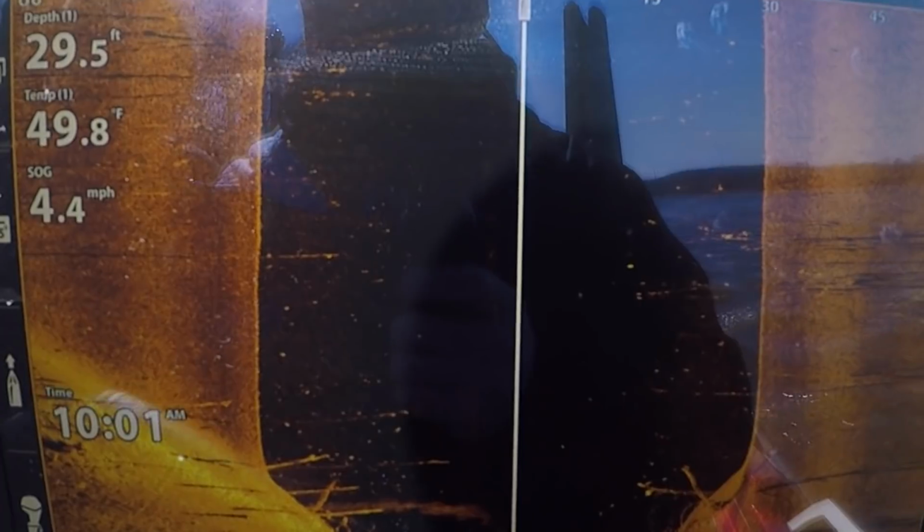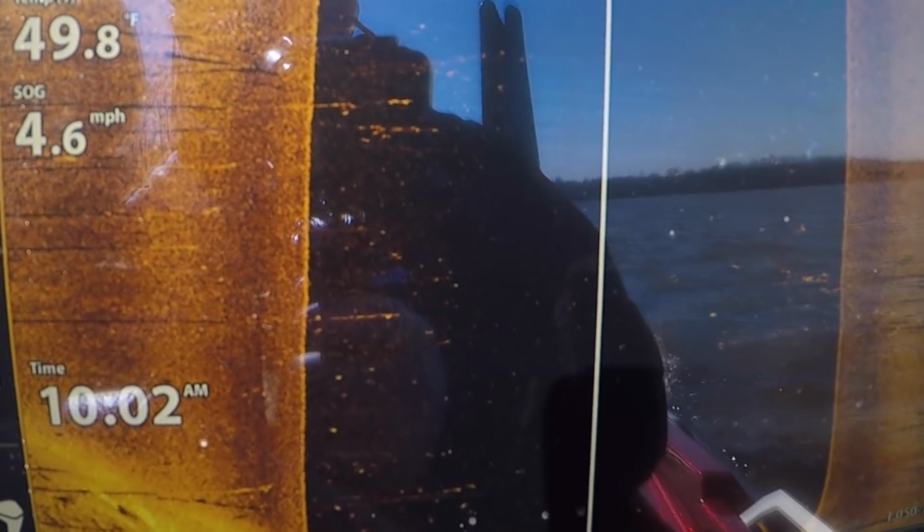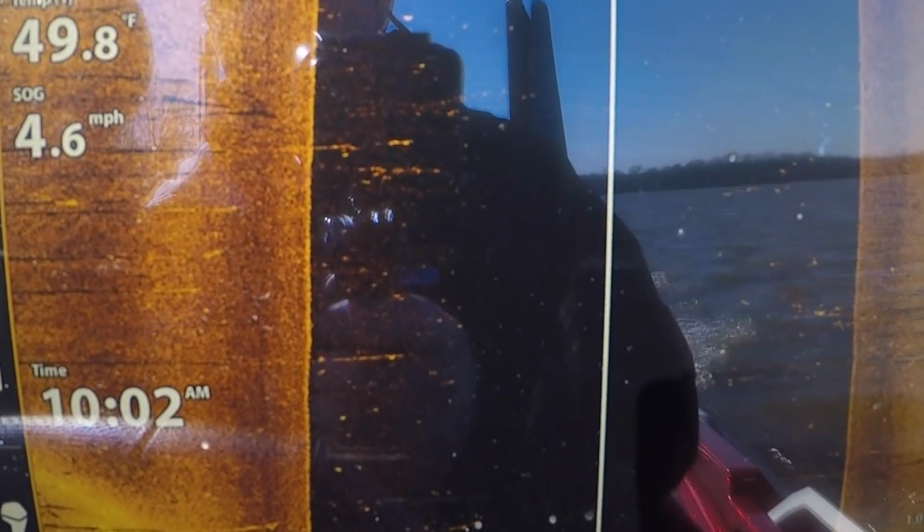All right, we're going back toward the back of a creek here. We're side scanning. We've got some fish, it looks like, on the screen. Charlie, talk to us a little bit about what we're seeing here. Is this what we want to look for? Well, we're seeing timber, and we're seeing the fish here in the shallow water column, which is good for us to be trolling.